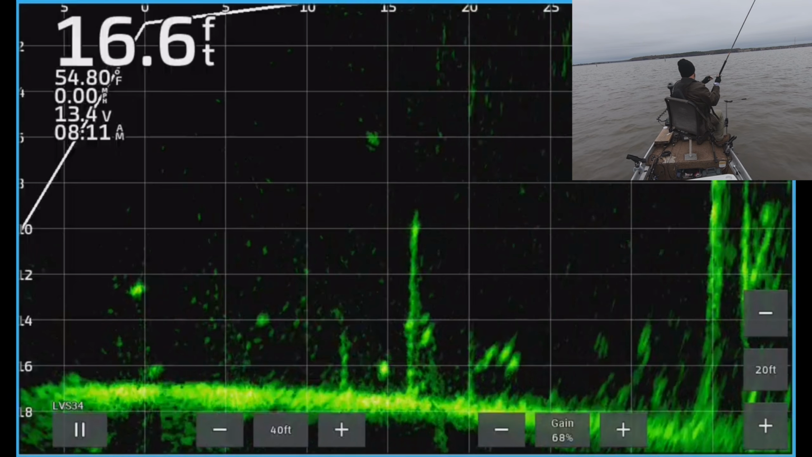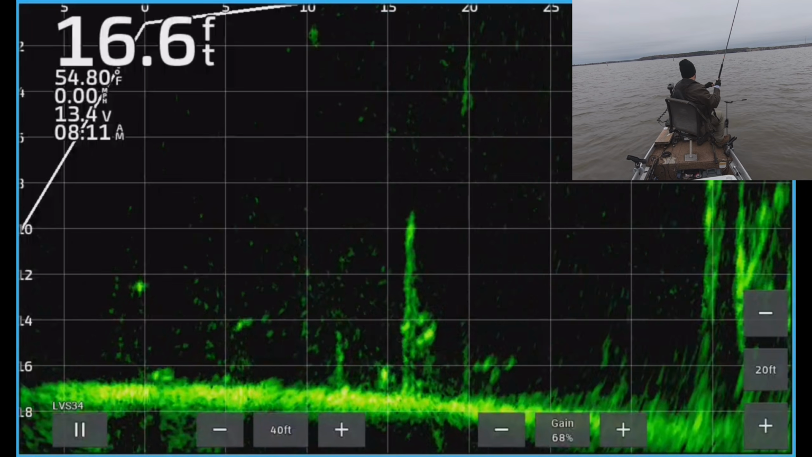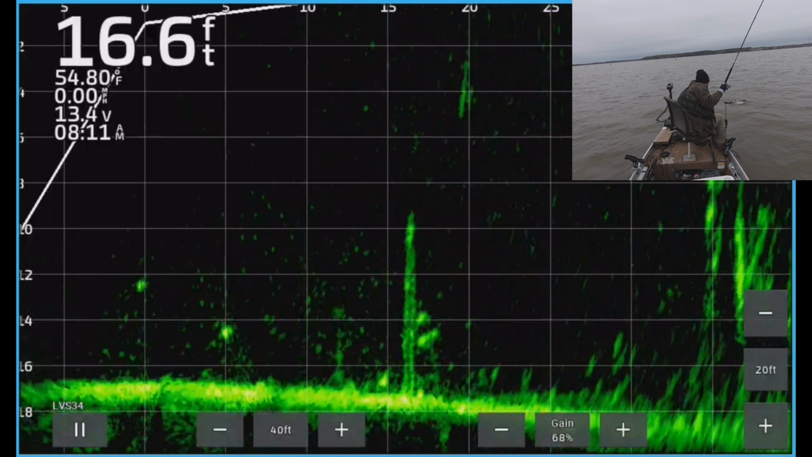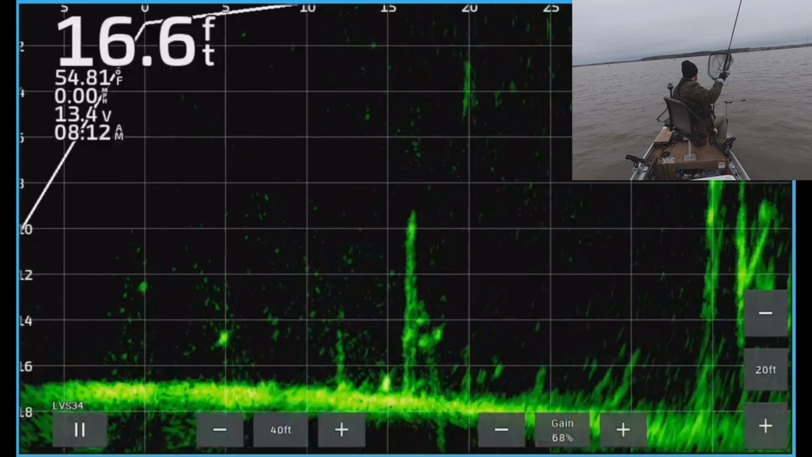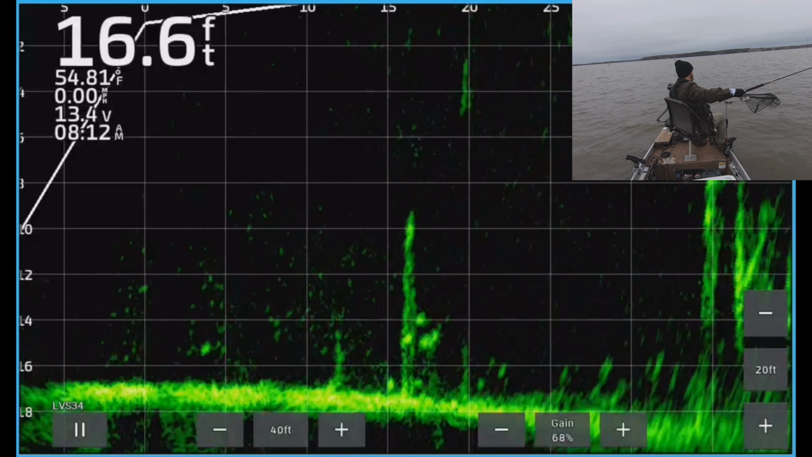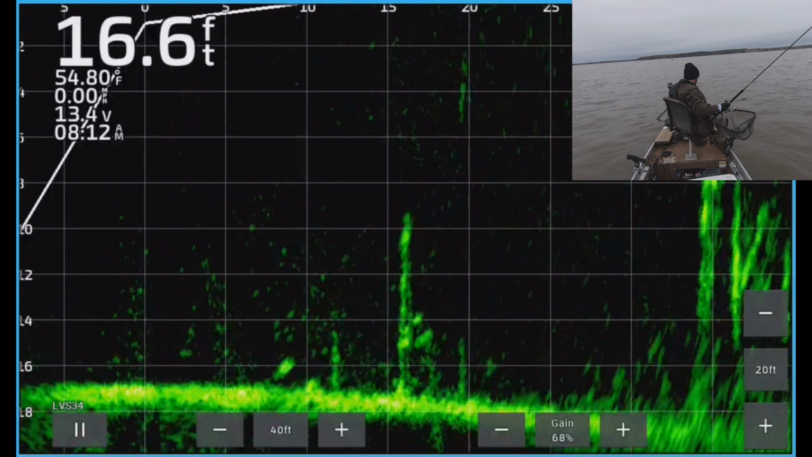There he is. Yep, that's a better fish. That's a much better fish. Oh, that's a good fish, guys. I said better. Oh no! Oh no! Oh, that was a good fish.